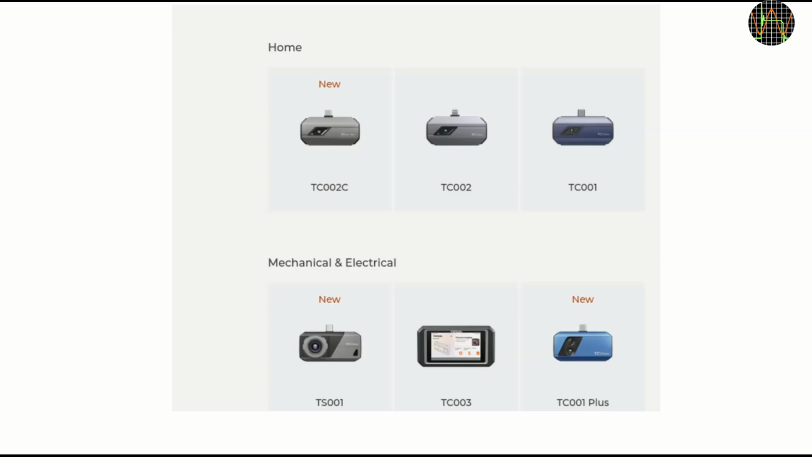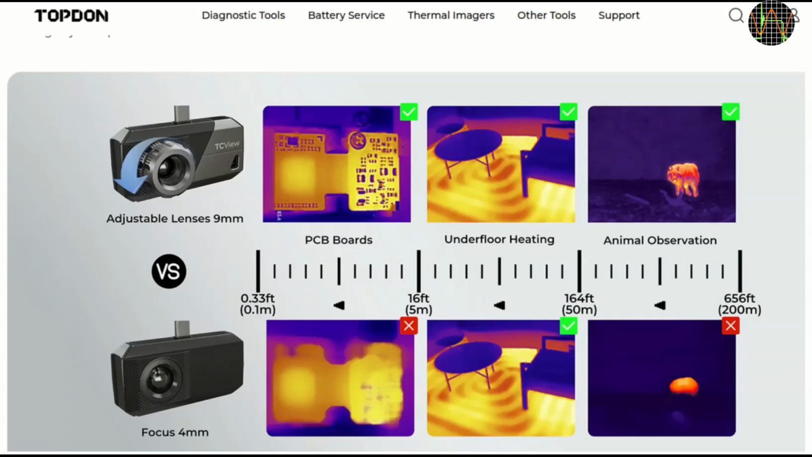TOPDON lists the TS001 as for mechanical and electrical work rather than home use. Its close relative is the TC001 Plus. From a thermal performance standpoint the two are similar, but the TC001 Plus has a much wider view and a second built-in camera for visible light, which solves the overlay issue. The key difference is that the TS001 is manual focus with a bigger and zoomed in lens. Yes, manual focus is inconvenient, but I like the flexibility it gives for very close work on PCBs, which is probably my main target area.